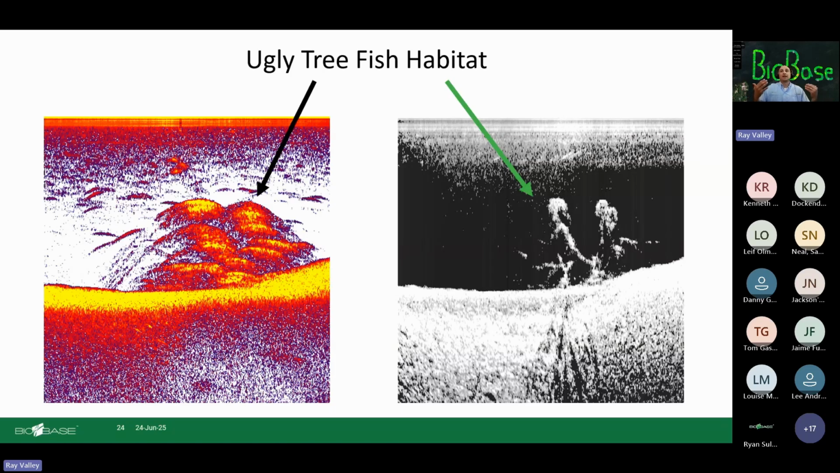And so you're seeing, it really makes a big difference for enhancing a fishery. So here's an example of what the Ugly Tree brand looks like. Here's that traditional sonar. Here's a down scan, gives a little more definition of those tree limbs. Now, where are the fish? Well, this might be a fish, these might be fish, but if there's fish underneath any of these limbs or kind of right in the middle of it, it's going to be hard to tease that out.